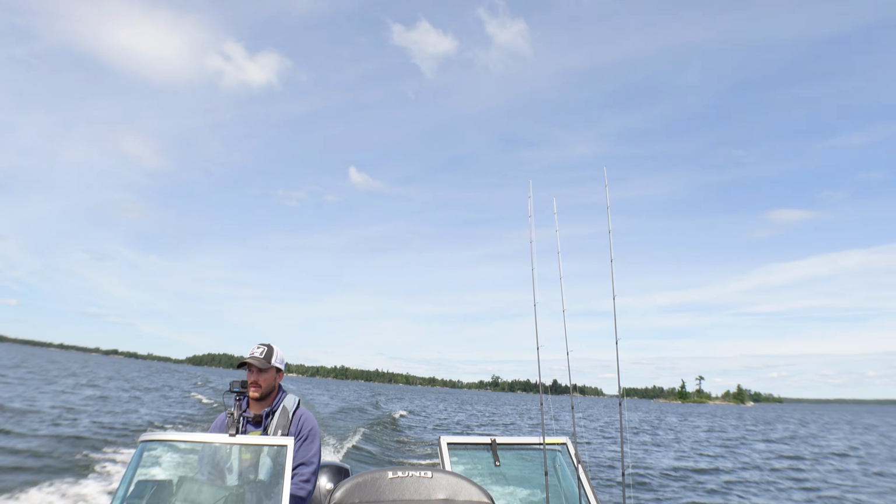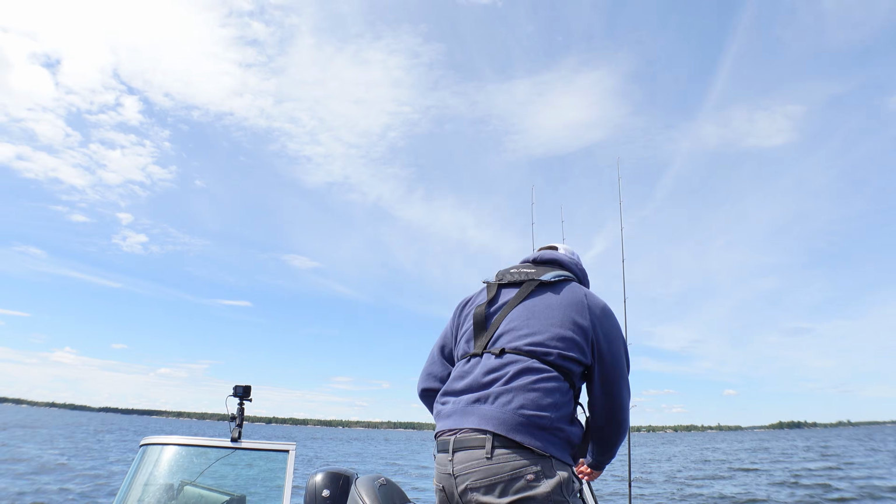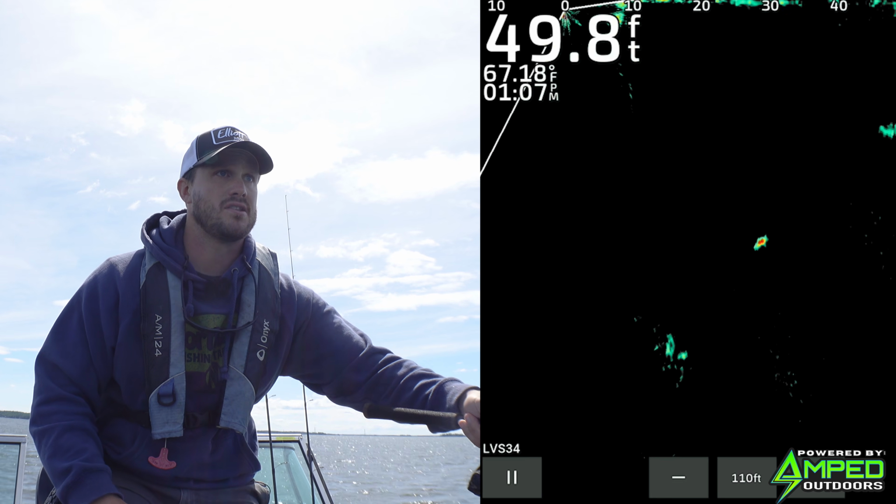Now we're gonna go on some structure and show you what we're looking for once we're actually on the structure. Little Uncrustable time, AKA best boat snack ever. Thanks again, Warren Fisher.